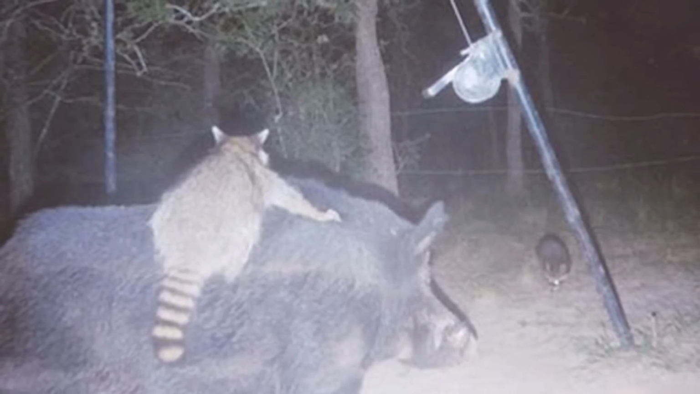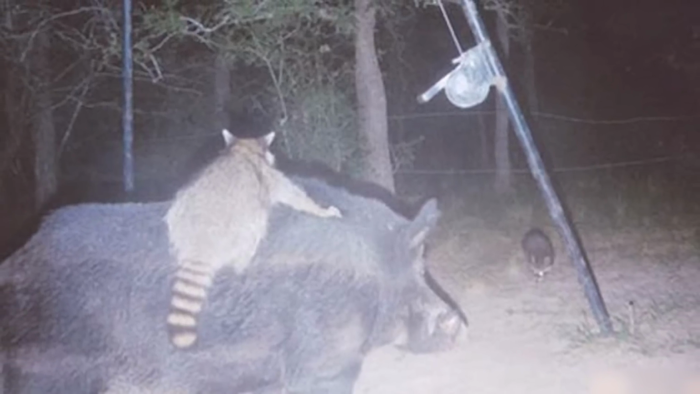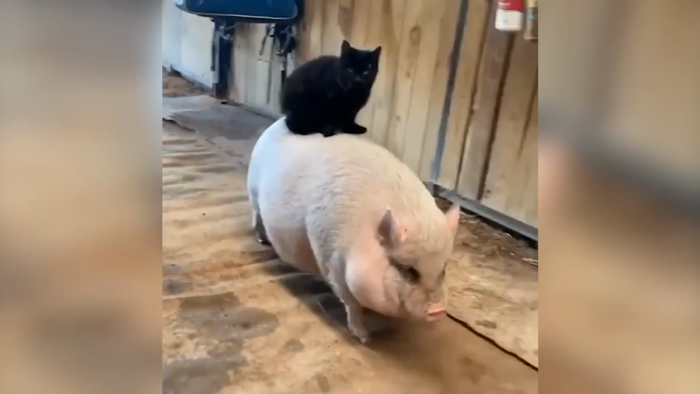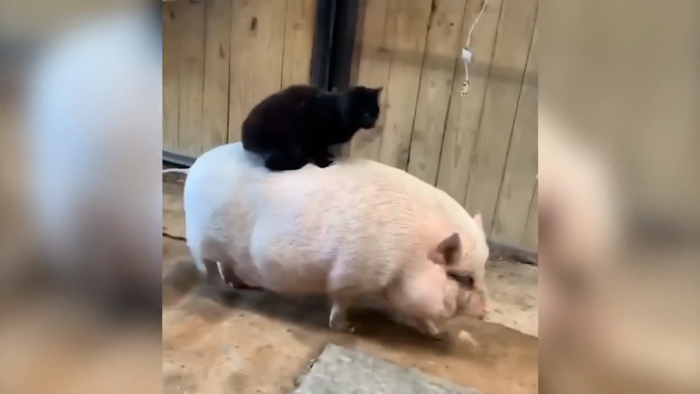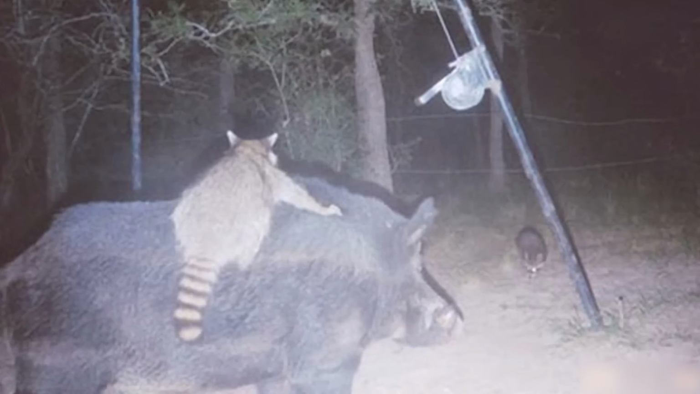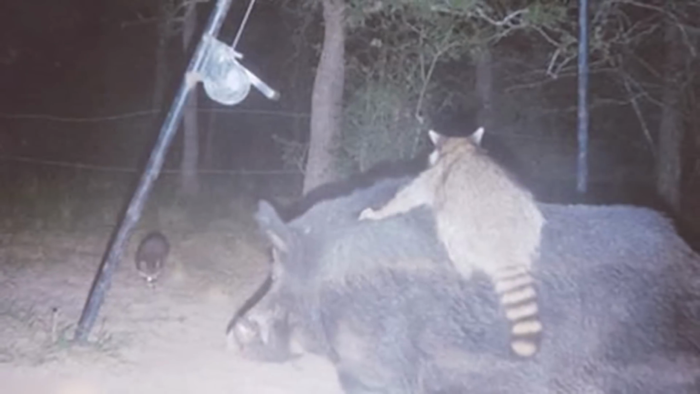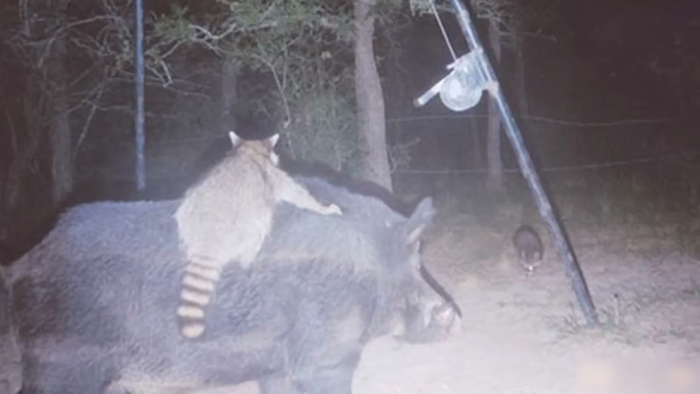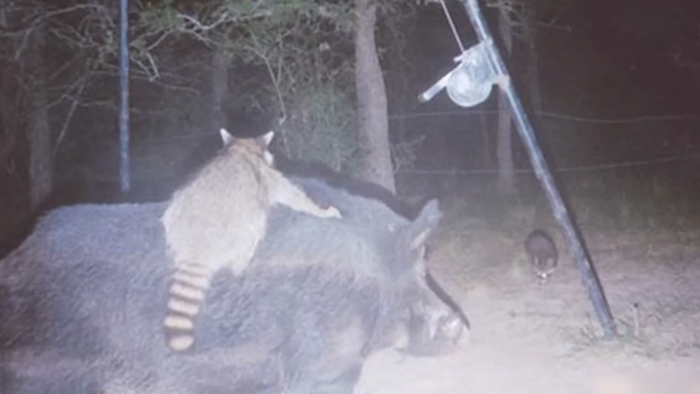It's hard to decipher if the animals captured on this trail cam are having the best time, but we can assume so. They look okay with it, but you can guess that one animal may be stylishly preying on the other. This raccoon in particular is riding a hog. It's trying its best to climb to a more comfortable position to reach out to food hanging on a tree. Such heights are not the easiest to reach, especially if you're a tiny raccoon.